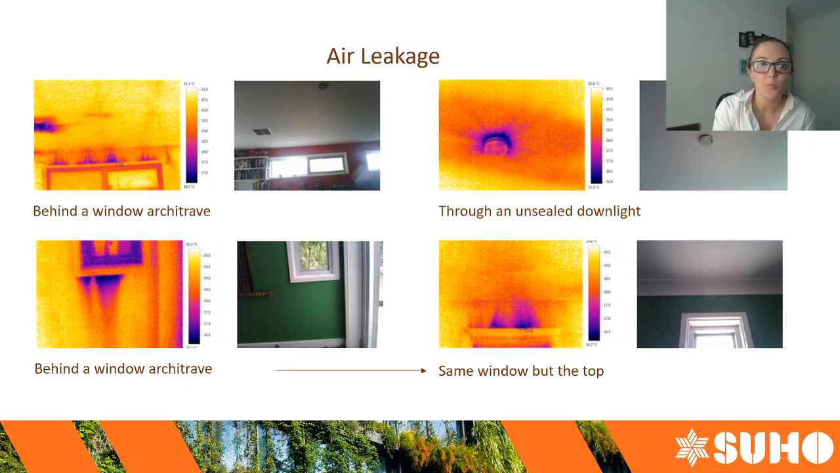So here we have some fairly significant leaks around windows and around unsealed downlights. If you've seen one of my presentations before on air tightness testing, you will have already heard me say that air leakage looks like paint splashes. Every single one of these images, you can see it looks like someone has splashed paint on the wall. I've got the thermal image and the actual image right next to it, so you can see exactly what's happening in real life.